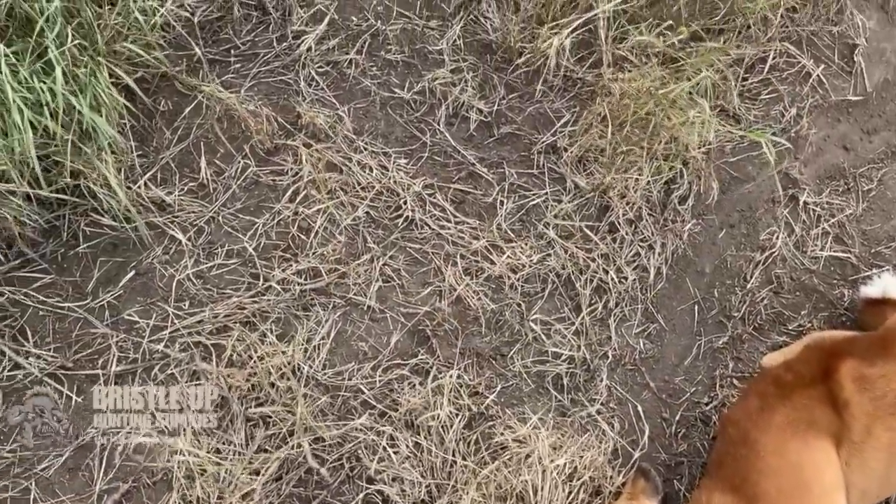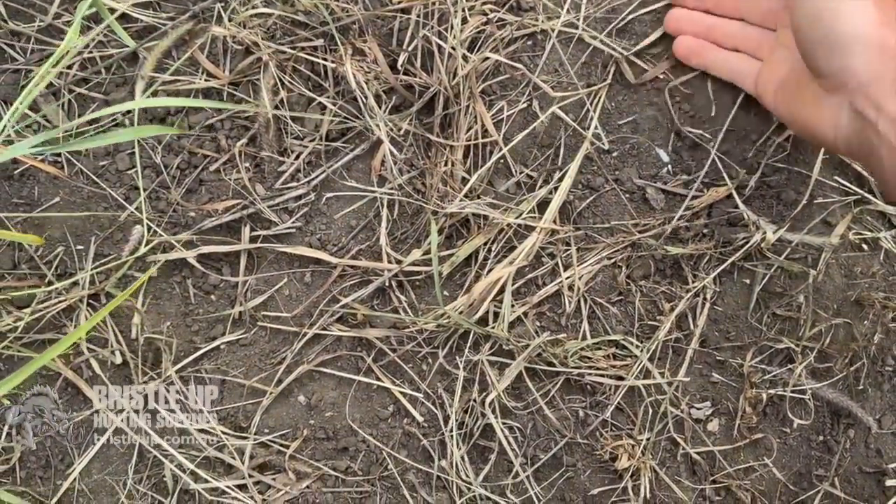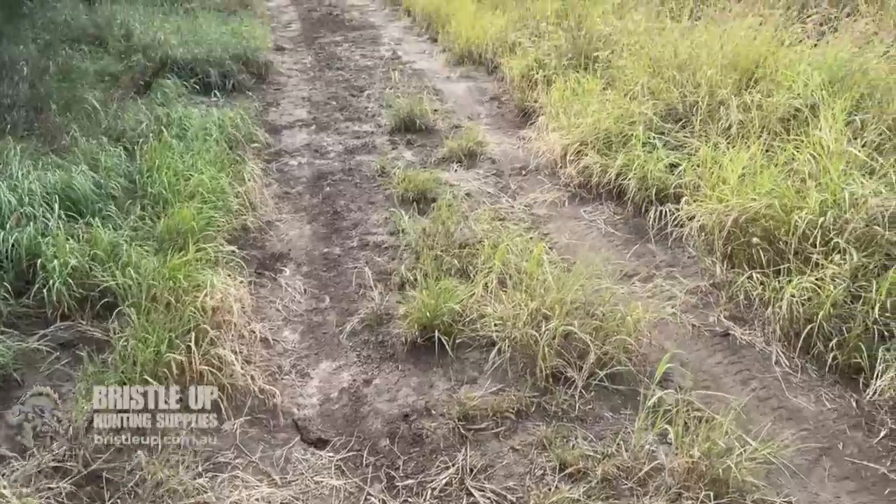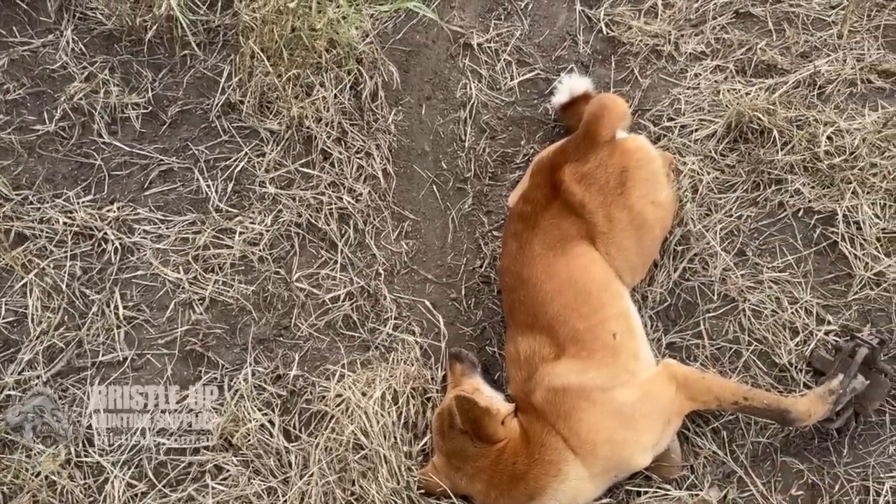Yeah, he hasn't quite uncovered this one. There's a little bit of stuff there. I'll just cover it up a bit. So that's good. Can't see any more there. But I didn't see any.